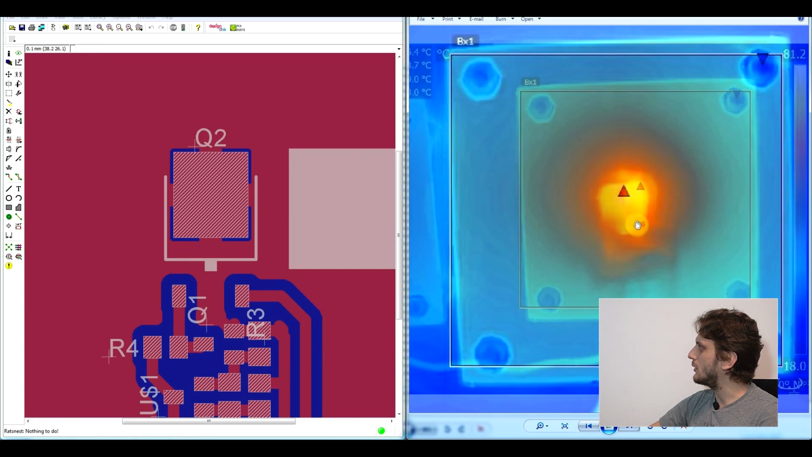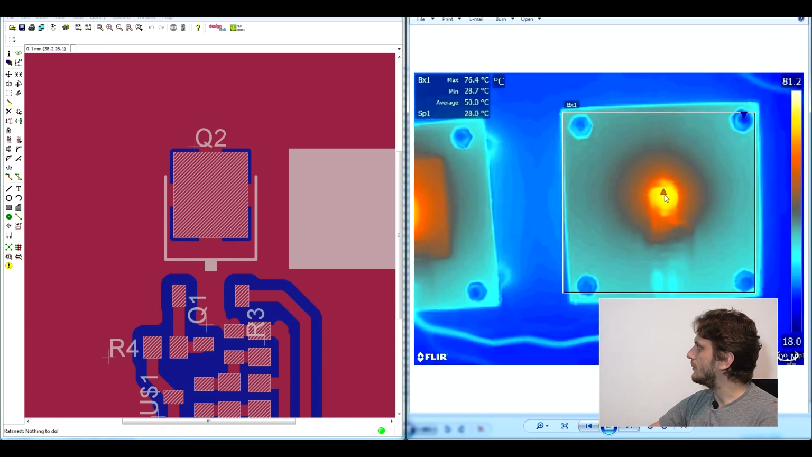You can see that we have our transistor in the middle, and then we have this almost like a cross shape going on top and to the sides. And this is basically the effect of these little pathways. So heat is not spreading diagonally, it only spreads upwards and to the side through these cutouts. And that is one of the things that you shouldn't do if you want to cool your components.